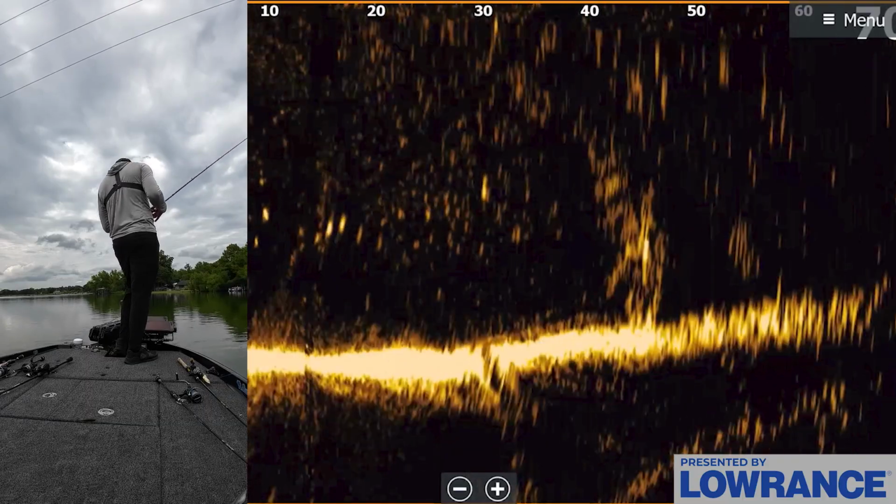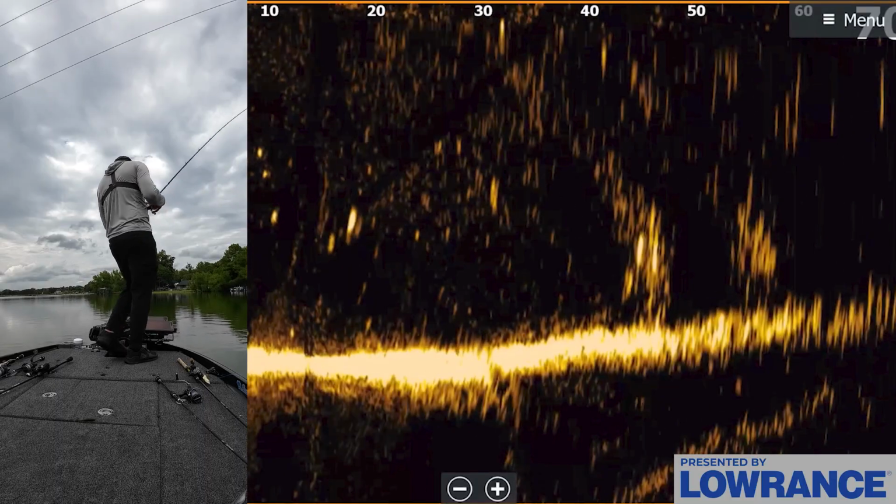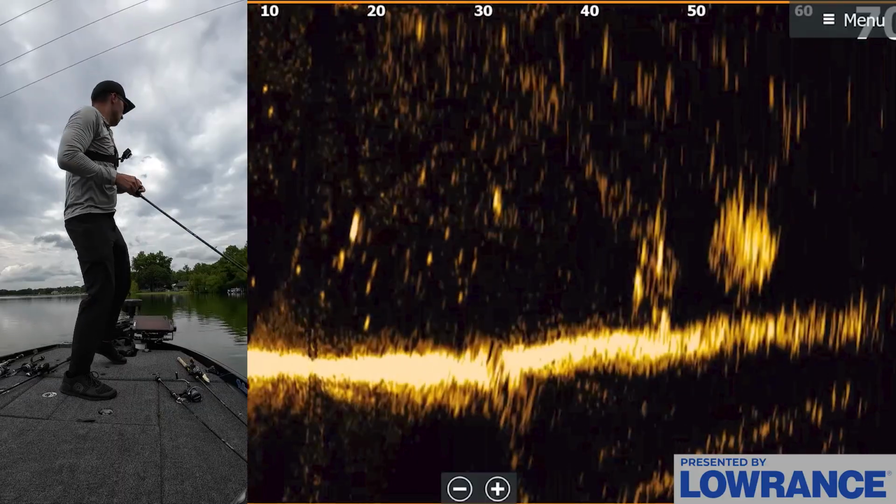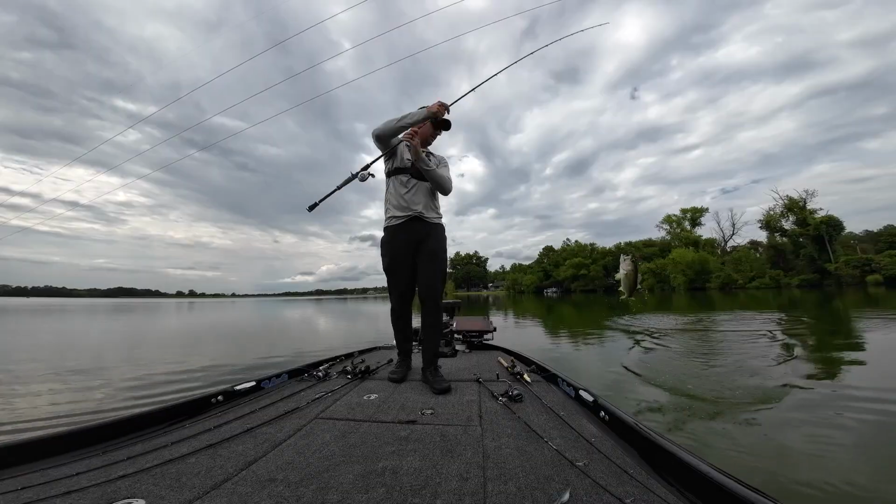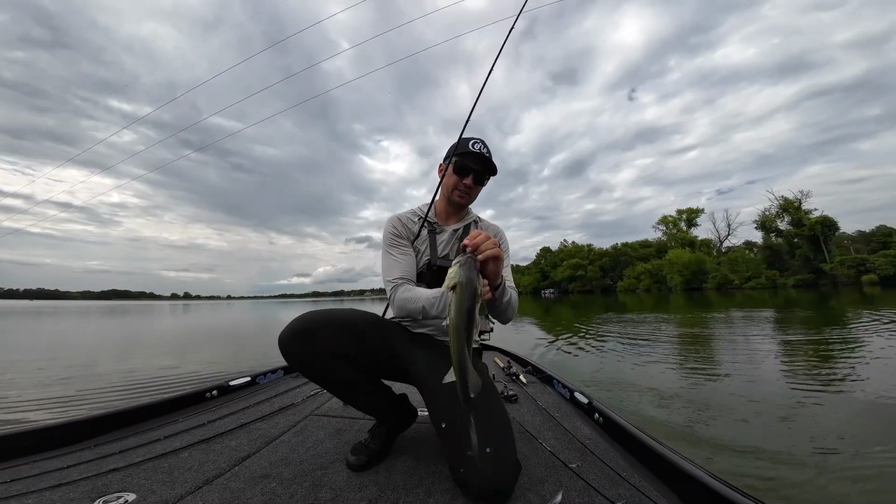But there are some quality fish around these brush piles. You can see them swimming around up there. Several good ones. There's one. Got him. Okay, I'll let that one eat it. Good one. Okay, I just gotta let these fish just chomp that thing and eat it, and they'll get it. Good fish. Right in that same pile.